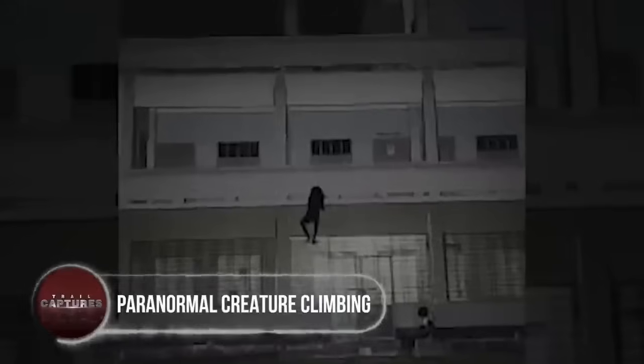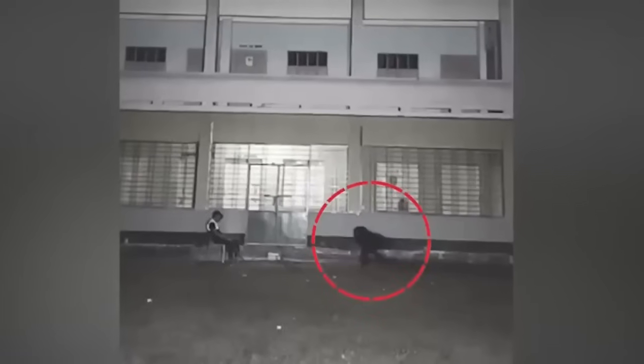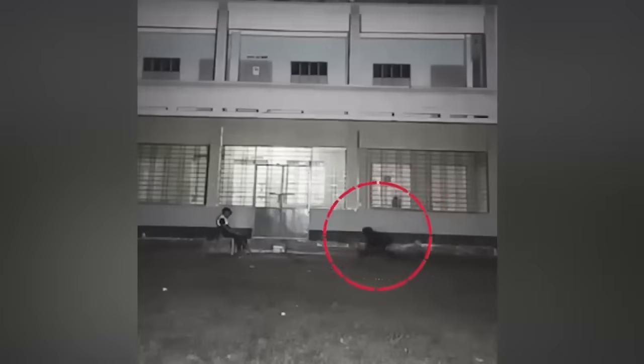Paranormal creature climbing. Something so dark and tiny as this rules out the possibility of it being a burglar. A security camera placed opposite to a villa in a rural area of Karnataka, India, shows a black child-sized creature that crawls next to the villa until it starts climbing up.